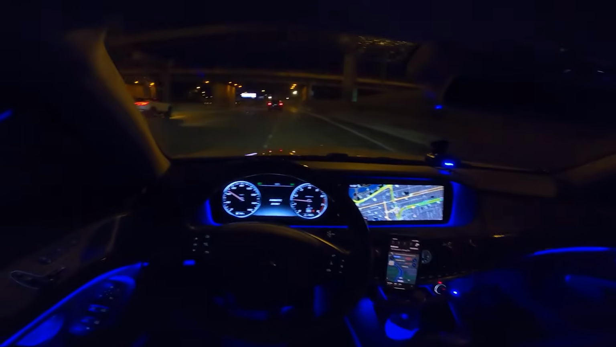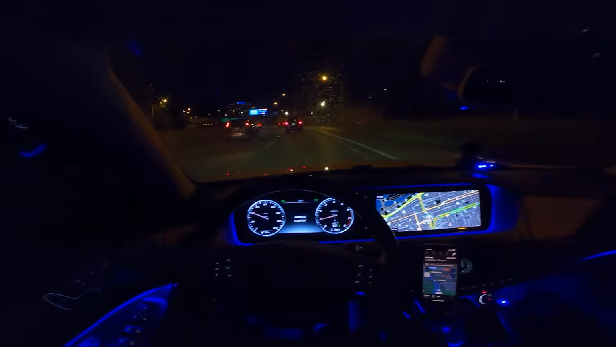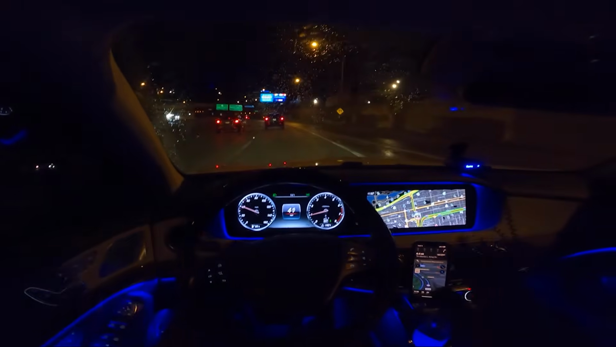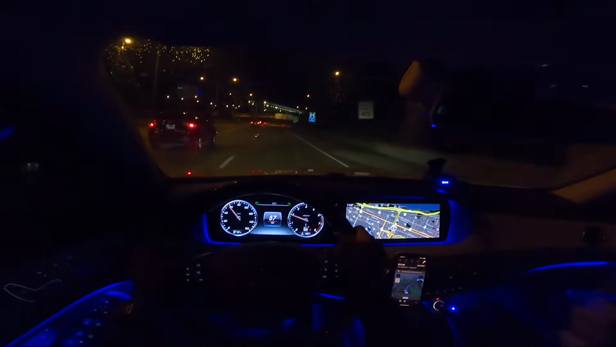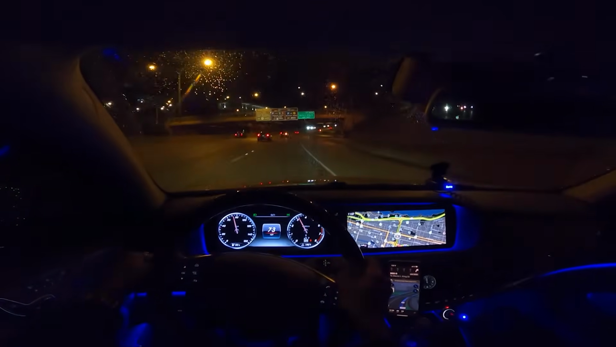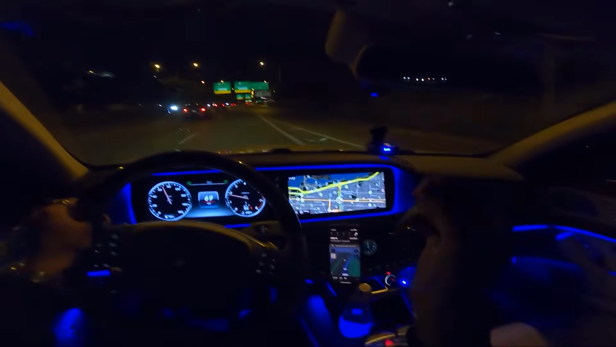I'm gonna switch this back into comfort. Yeah, you got the two different suspension modes. One's going to be a little bit stiffer, one's going to absorb the bumps a little bit better. Getting off here, let's put it into actually sport mode. It's a lot more responsive when you put the transmission into sport mode. There isn't that little bit of a delay.